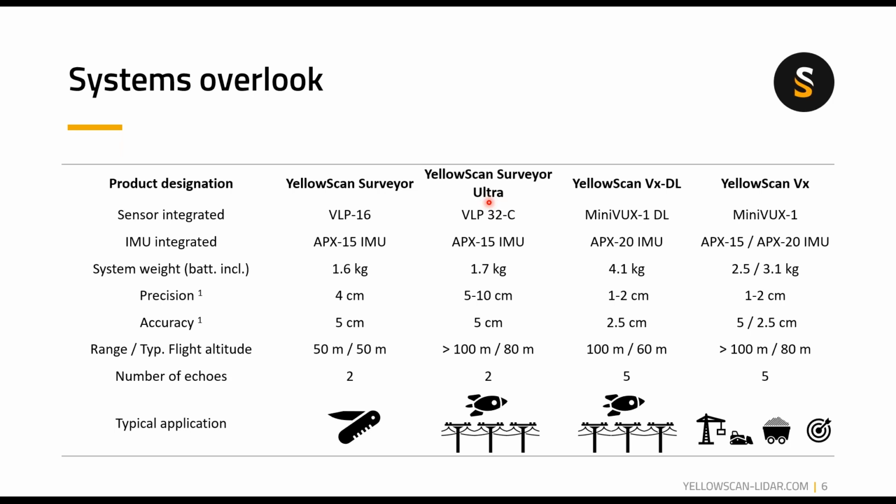It is integrated with an APX15 IMU from Applanix. The system weighs with the battery 1.7 kilograms. Your precision and accuracy at nadir will be between 5 to 10 centimeter, with the Surveyor Ultra being a bit worse as you go up, so you'll get closer to the 10 centimeter mark.